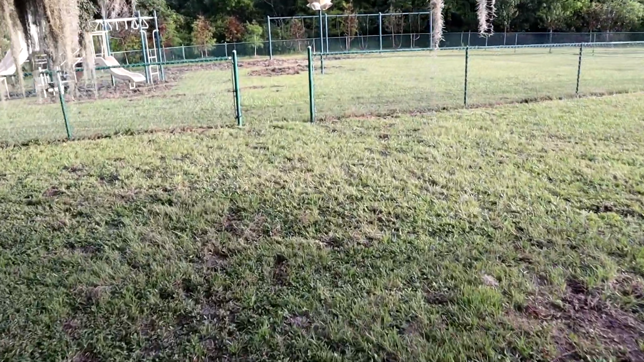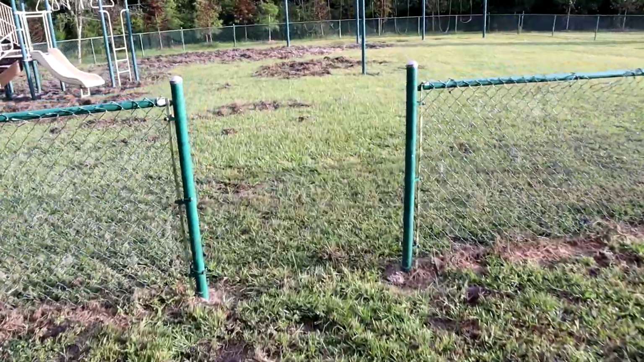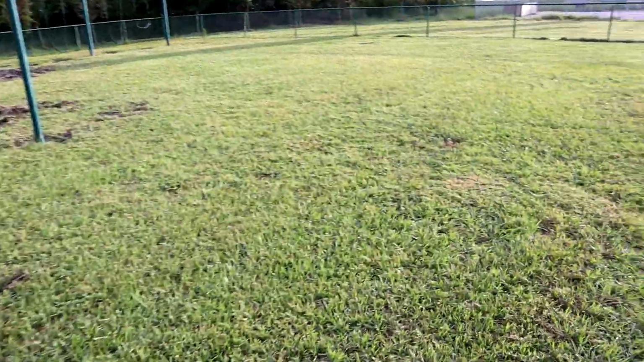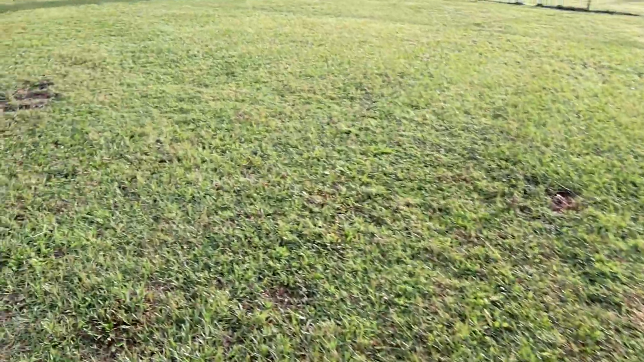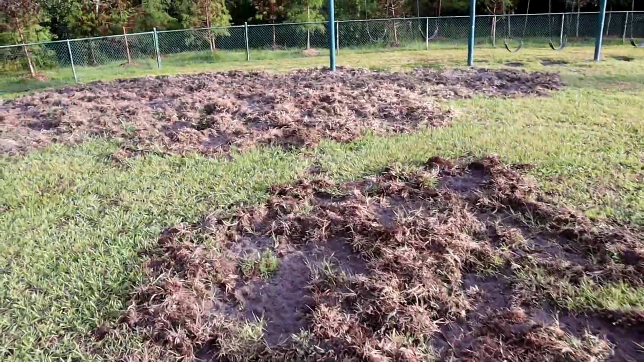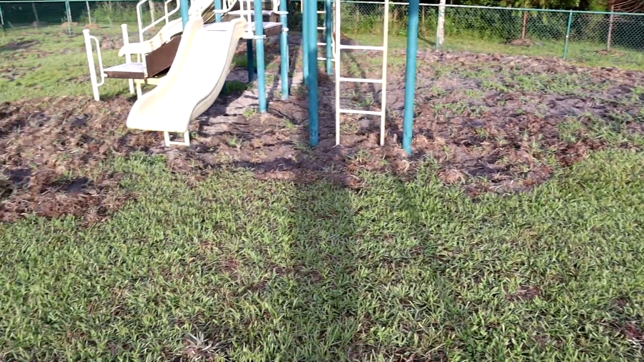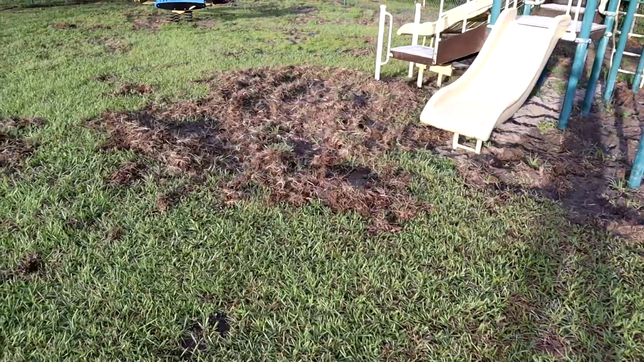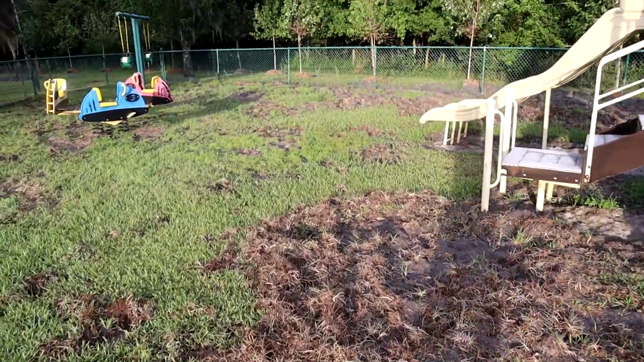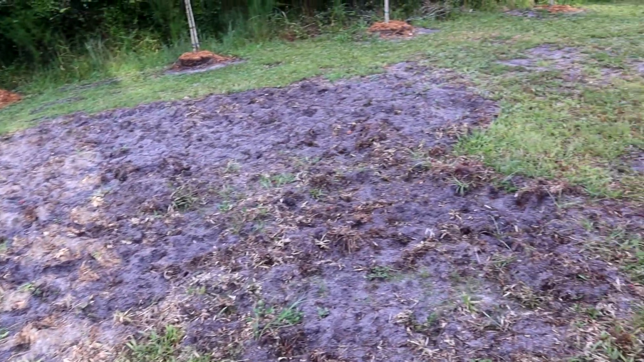So we got a call from a customer, and their playground got hit by hogs last night. This is what the lawn used to look like, and this is what it looks like now. Hogs also did some damage outside the playground.